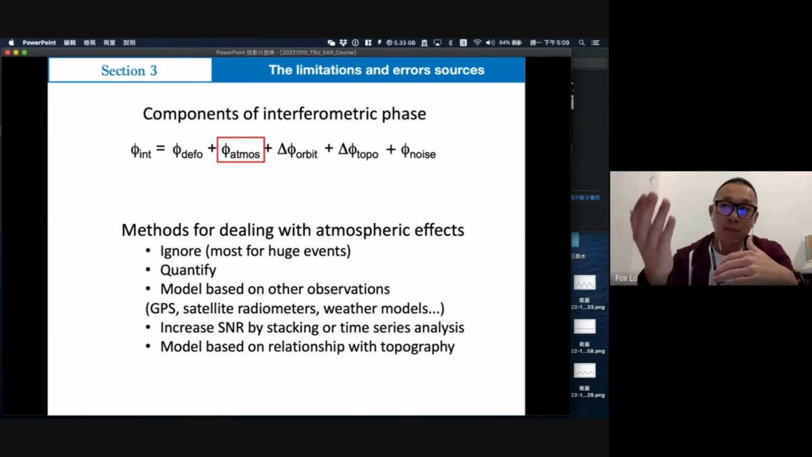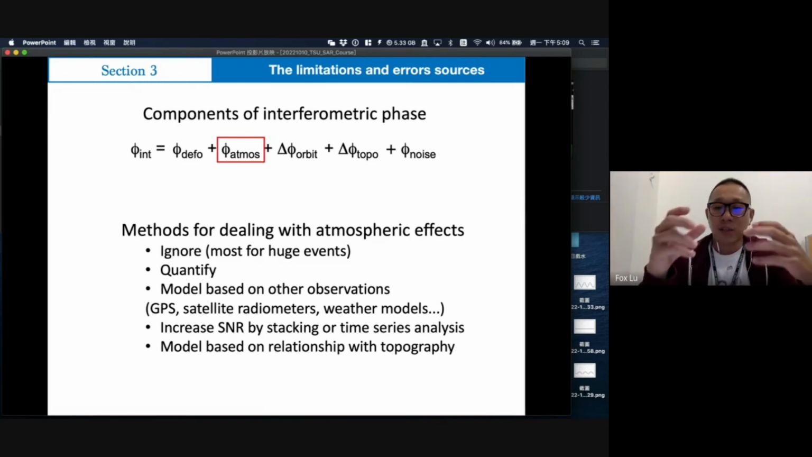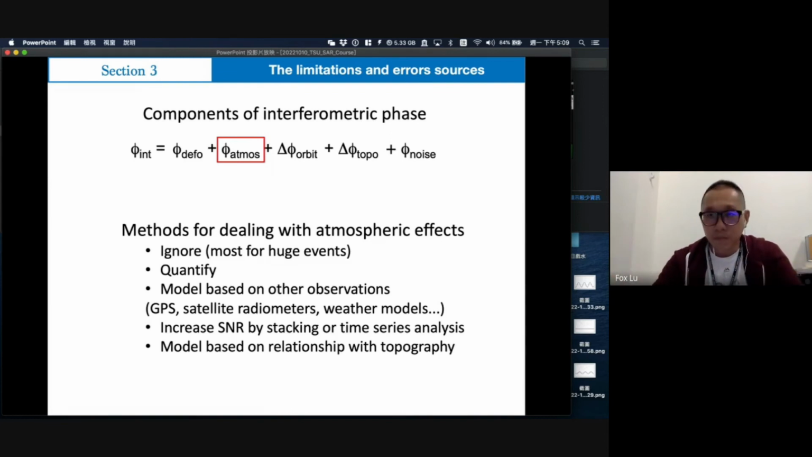But it has some problems. Sometimes your other satellite data are not at the same time, but they can give you the area distribution or an area pattern. I think it is quite useful.